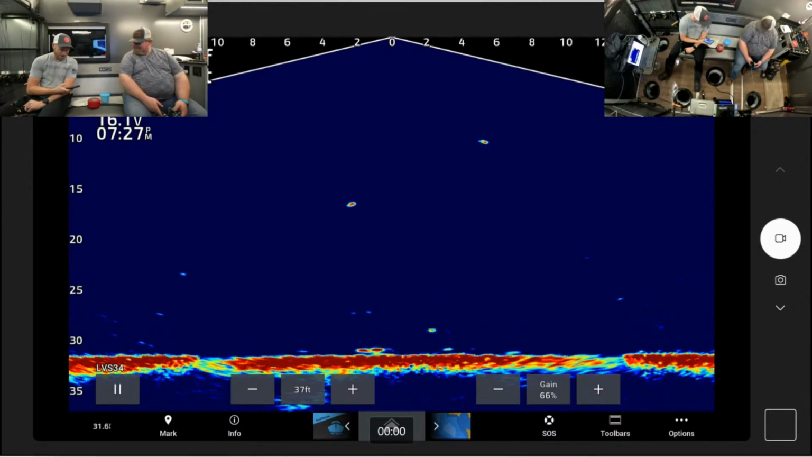I can actually check the battery capacity right now because Amped Outdoors has Bluetooth on the bigger batteries. I've got four 100 amp hour batteries in there. Big boys.